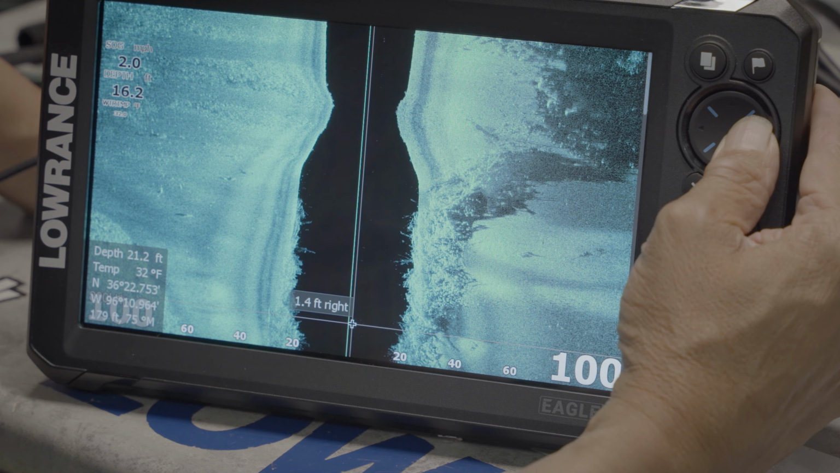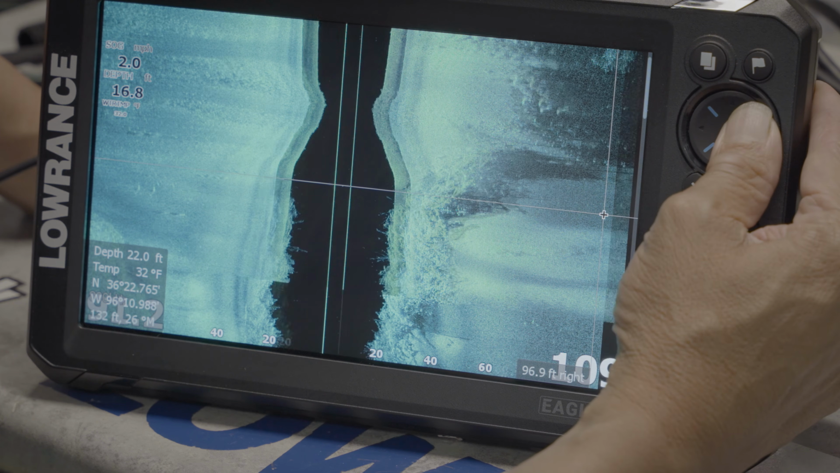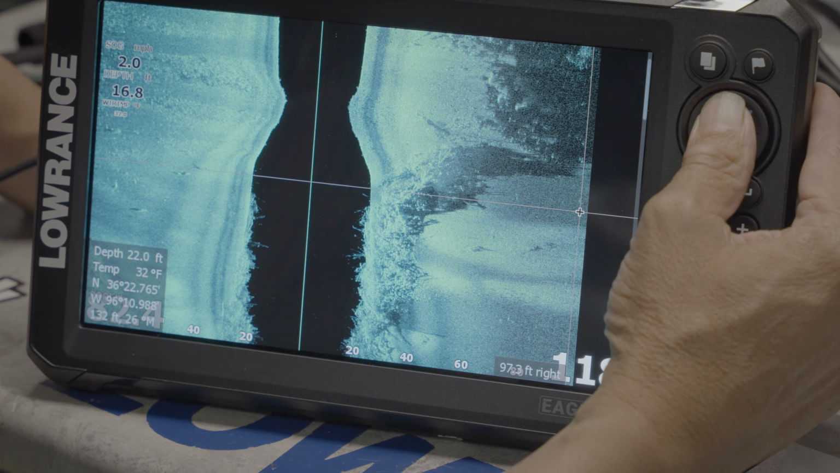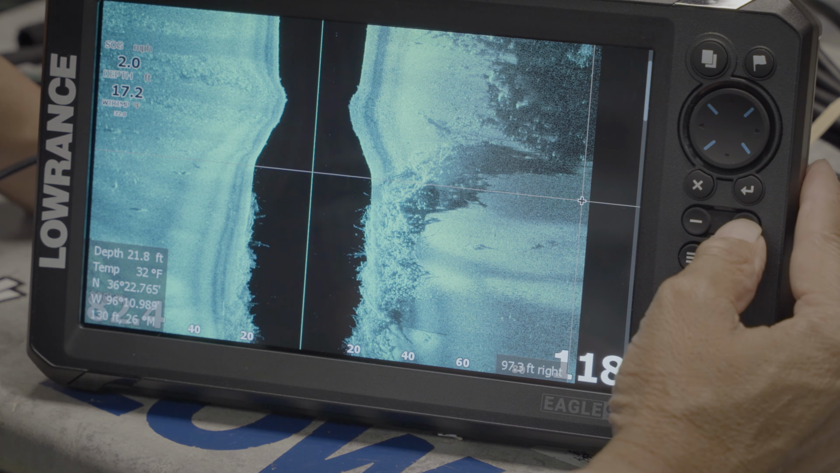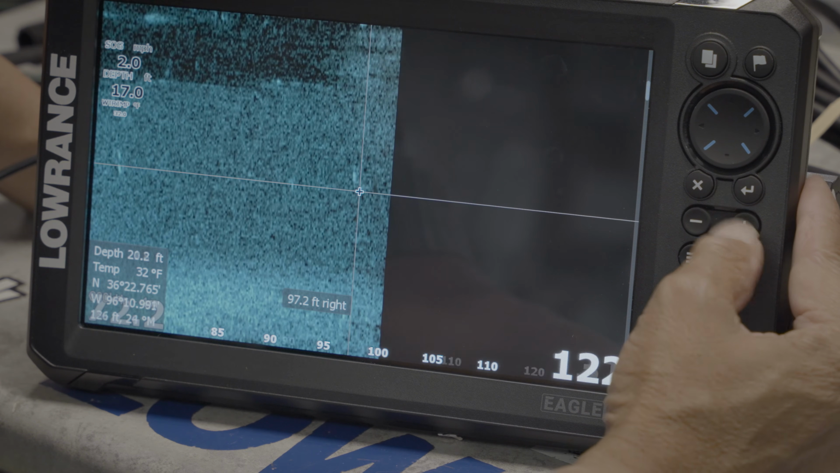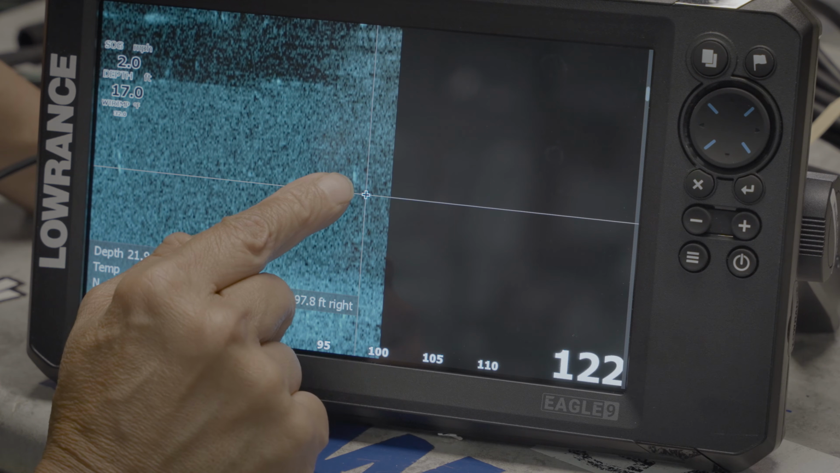So I take my cursor, I move over to here. I go to this fish here, which the unit's telling you is 97 feet right of the boat. We zoom in once, twice, 3 times, because I want to save the fish. That fish is right here.